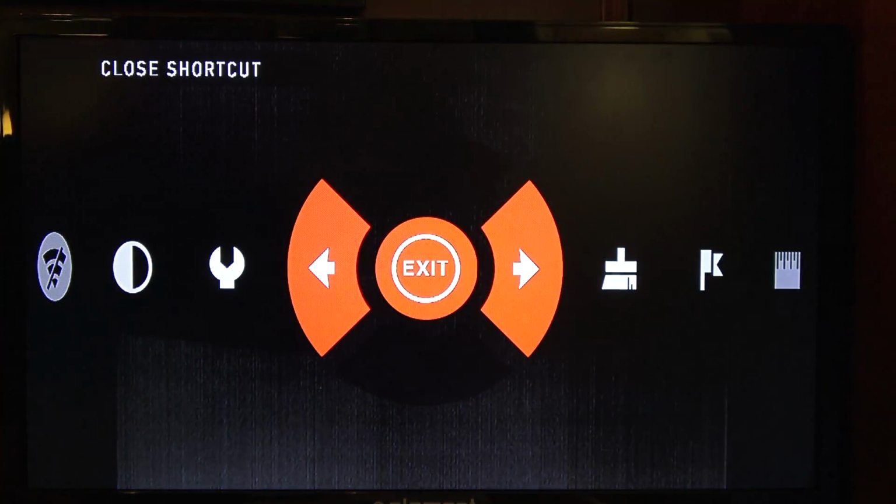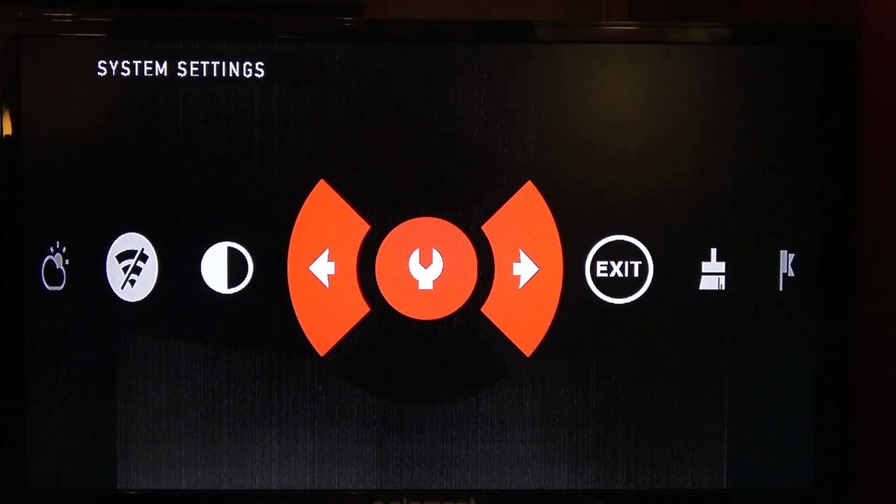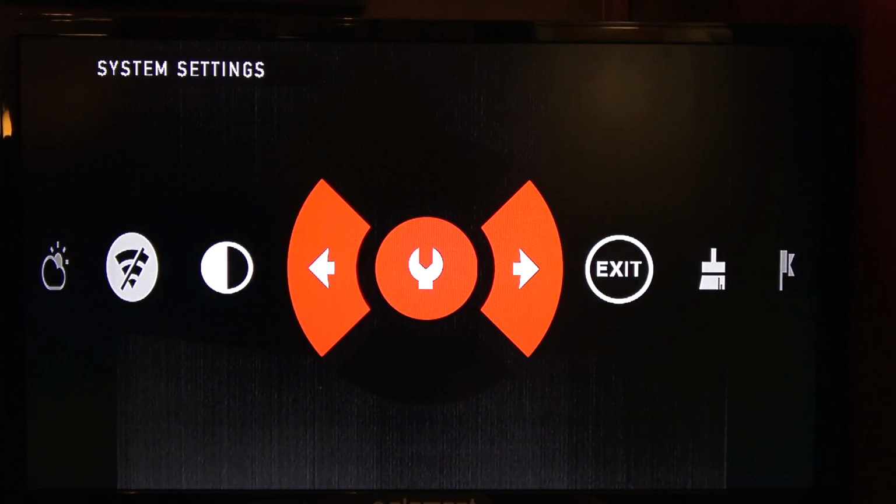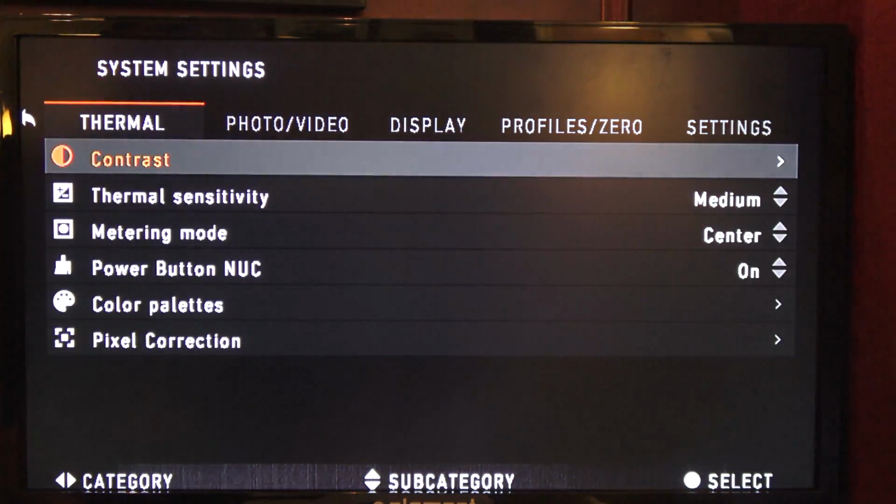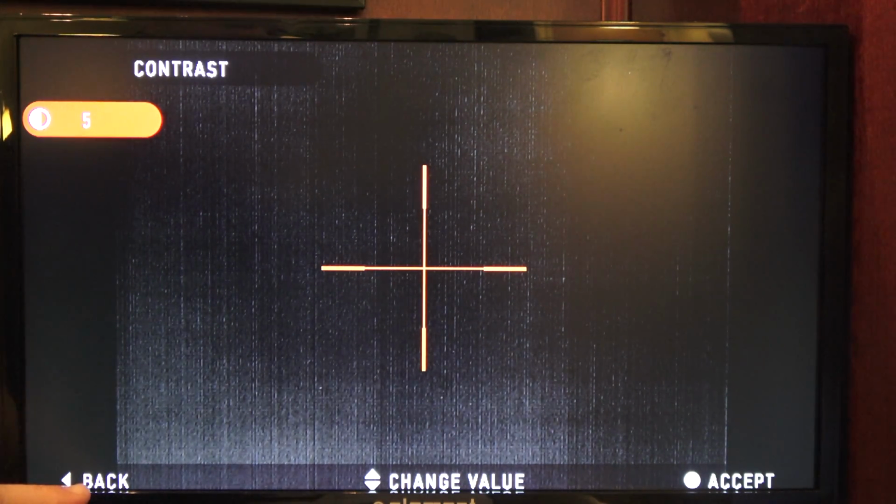Alright, so the next thing on the list, we went through everything, is system settings. And if you know, we're back to the exit. You can use the left or right arrow and go either way. So I'm going to go back to the settings, which is the next. So these are the actual settings of the rifle scope itself. The first one is contrast, which we just were in. That's another way to get into the contrast. And then down here at the bottom, I'm going to click left arrow to go back.